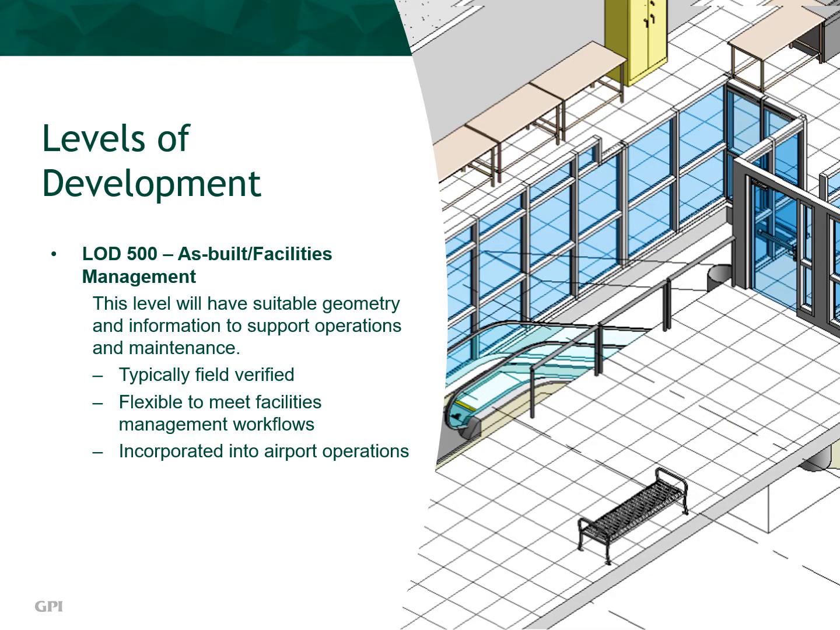The final and most detailed level of development is LOD 500, As-Built Facilities Management. This level will have suitable geometry and information to support operations and maintenance. This level is typically field verified, flexible to meet facilities management workflows, and incorporated into airport operations.